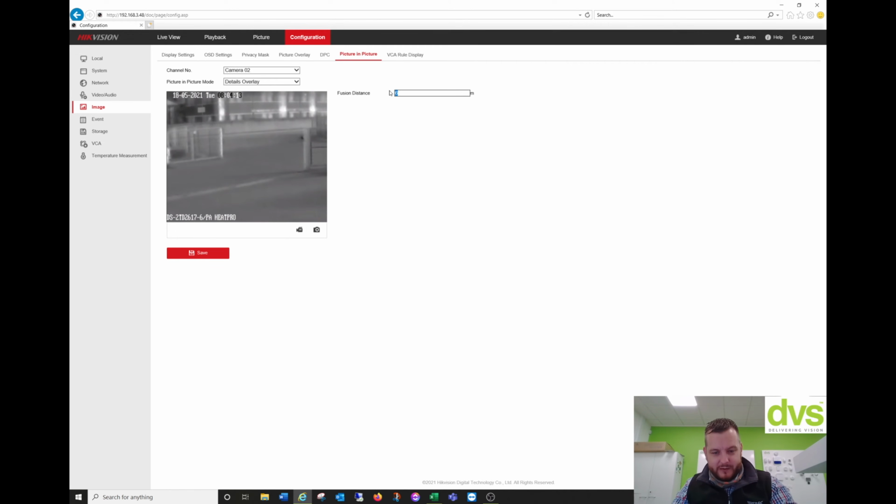Maybe we'll make it a little bit more. 8. But effectively, that's how you can adjust it. As you adjust the focal distance, it focuses on the object, whether it's near or far that you're trying to capture. But that's the image fusion, we call it. So again, I would use it to greatly enhance the detail in that thermal camera.